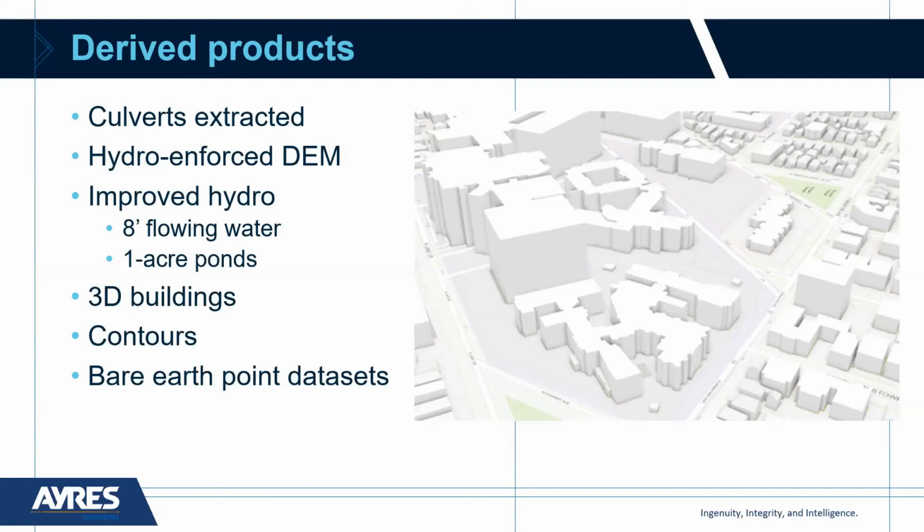Sure. Some of the real value coming out of a project of this nature is the ability to go in and derive additional information, especially above the ground. There's a list of items here, and culverts can be extracted, and those can be used to hydro-enforce the DEM, certainly improving hydro. For this project, we can collect flowing water down to 8-foot streams and ponded water to 1-acre ponds. So you really have a highly detailed hydro break line collection.